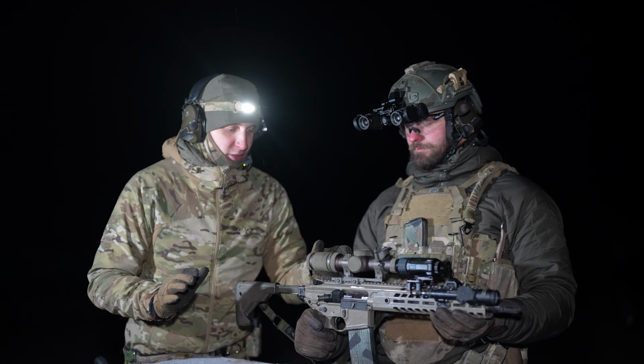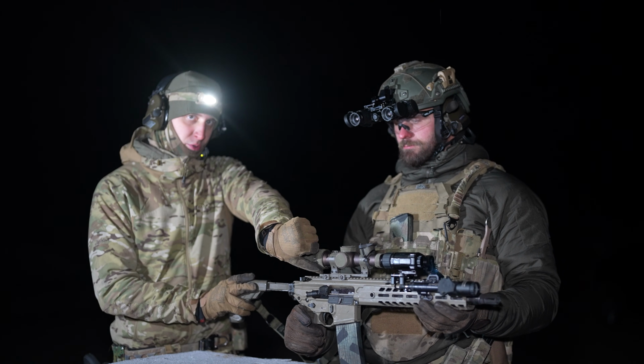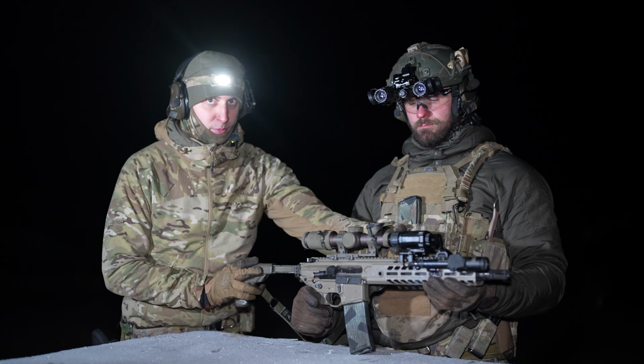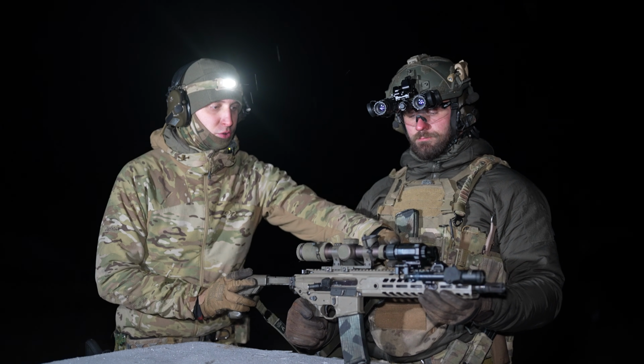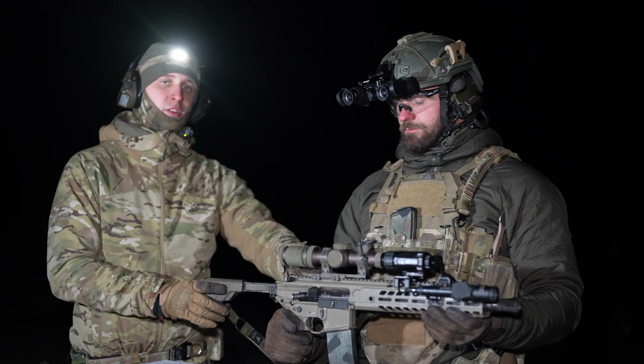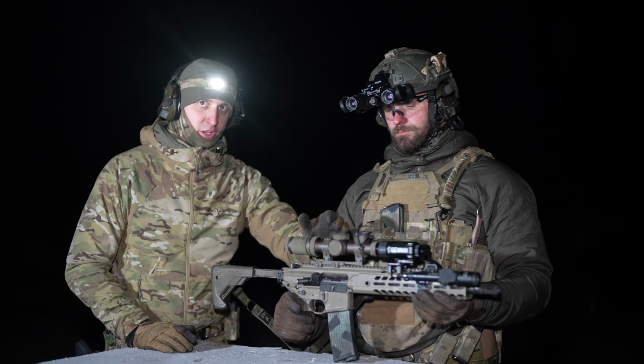So the thing that you need to do is put your optic to maximum power, then start adjusting the diopter of your thermal until the image looks clear and crisp. Then you can turn the power down, the image still stays crisp, and now you're set for LPVO shooting.